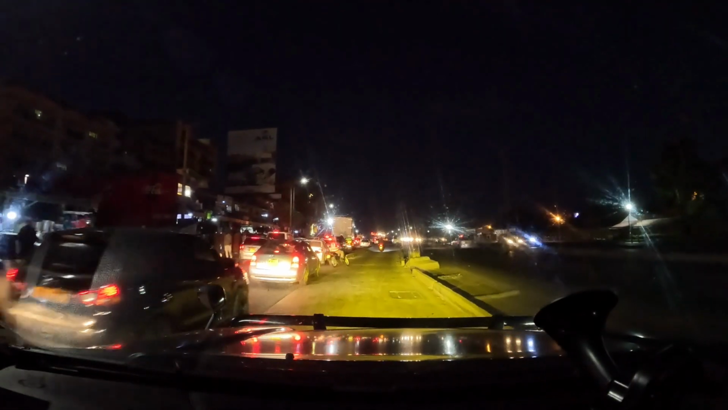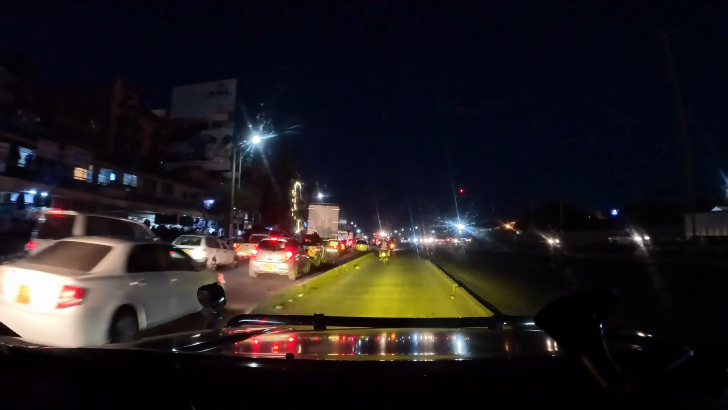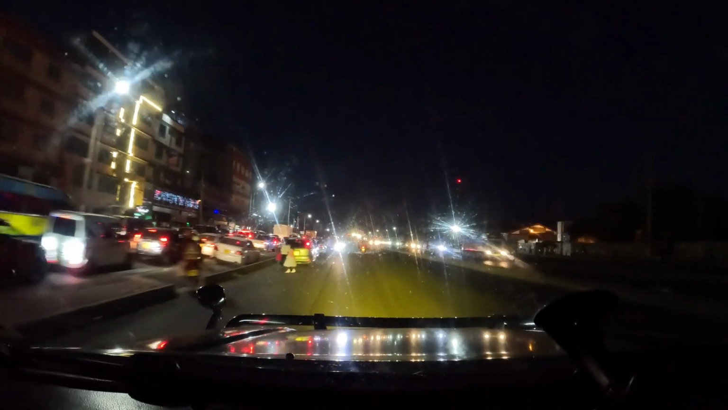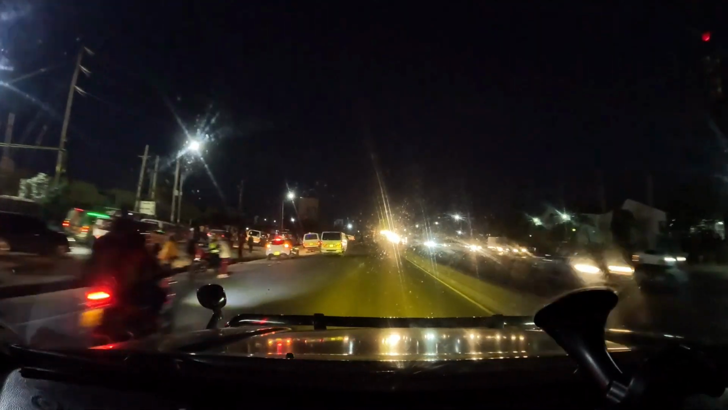That is the road that leads to Outer Ring, and there's quite some traffic. It goes to Donholm and back to Jogoo Road. So there's a lot of traffic. We are opting to use the other side to go round and then turn back and use the expressway to exit, because this was the exit from the mall you saw in the last video.